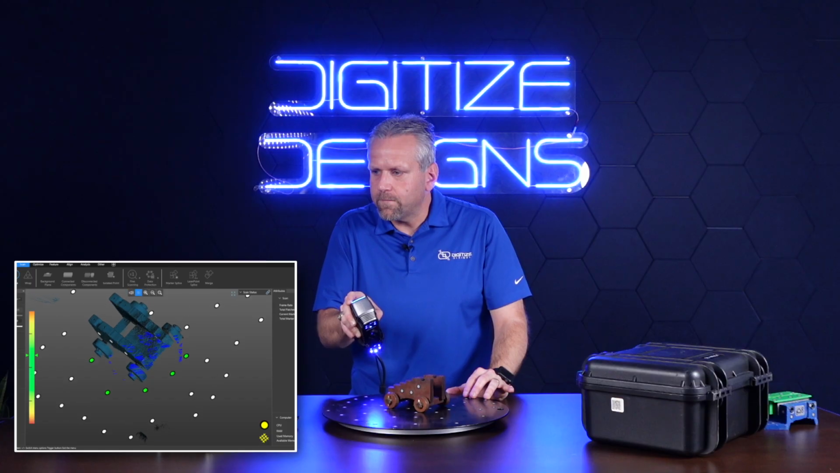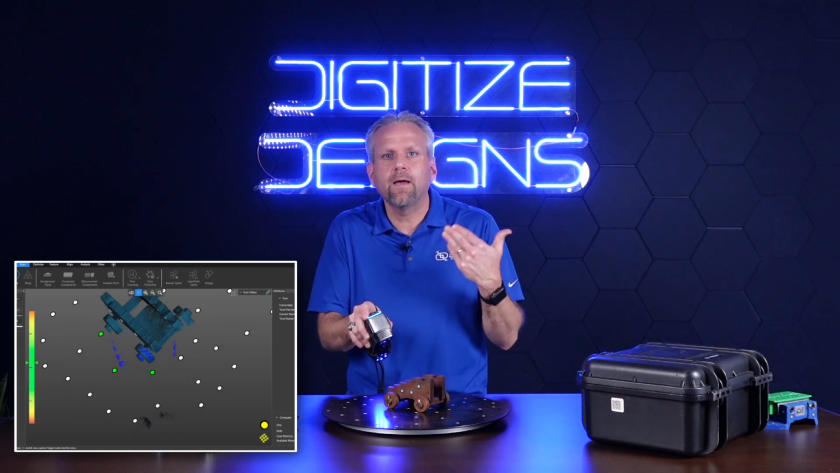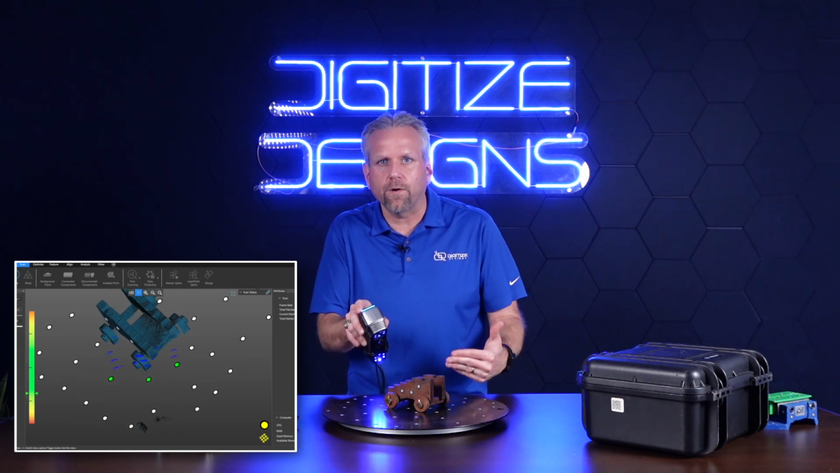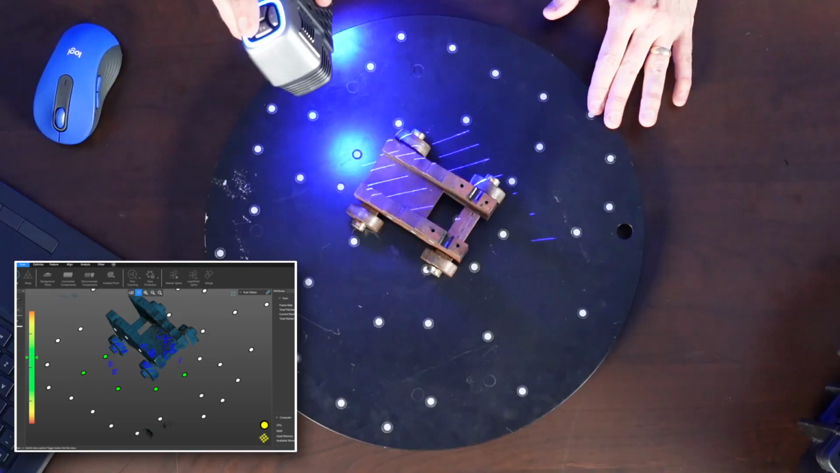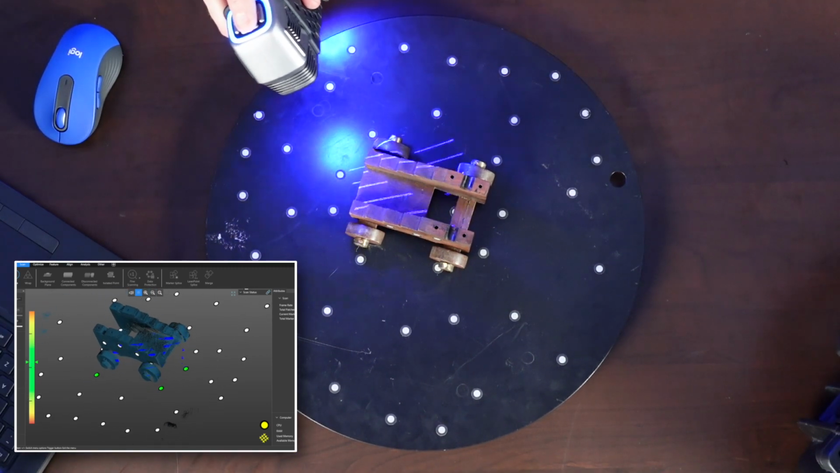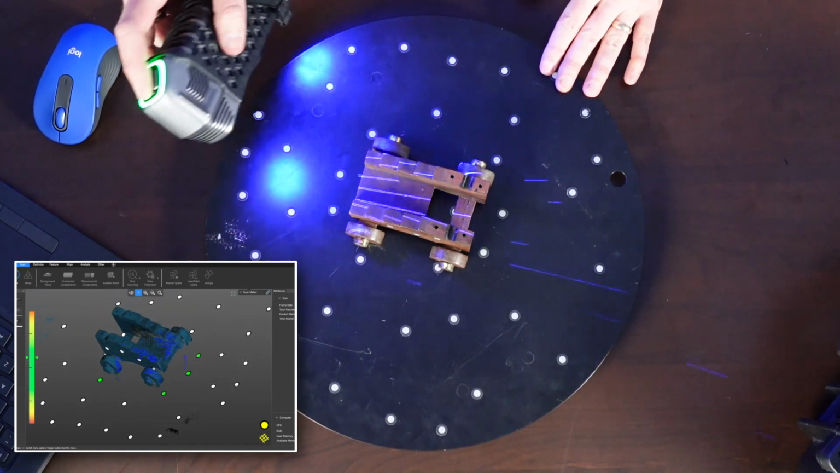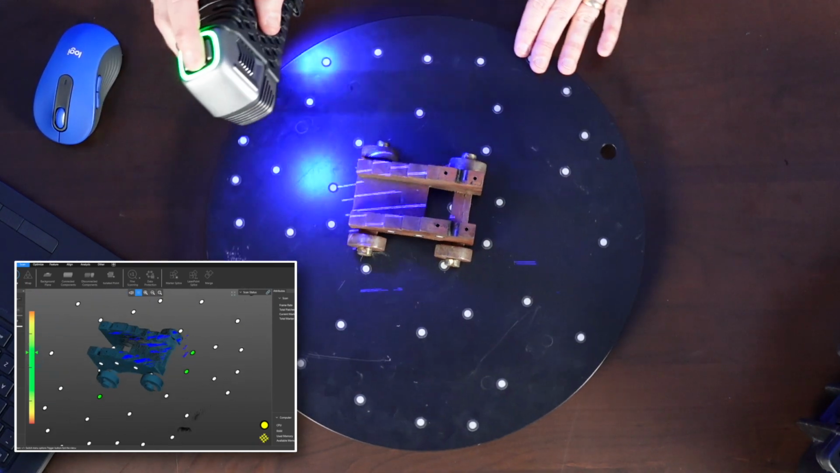The caveat to this is you have to be closer to your object, so you have to have higher density of targets to be able to pick up 4 at all times while you're scanning. Like I said, this is right at the edge where I would probably just use the crossing lasers, but I wanted to show you that it does have this other mode.